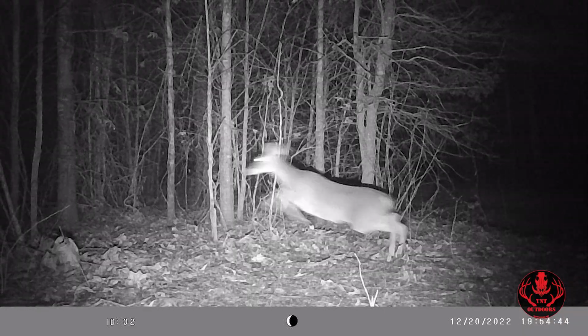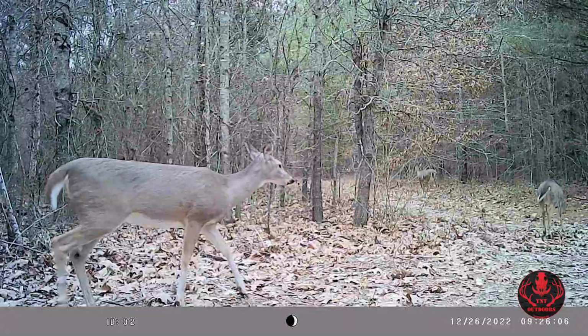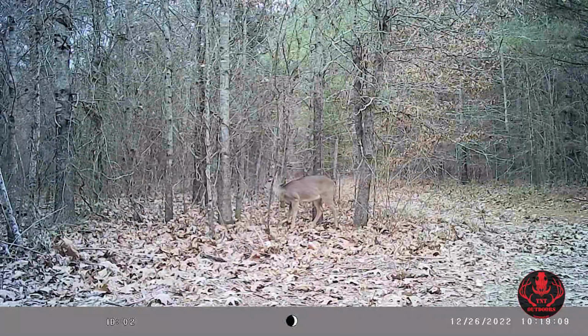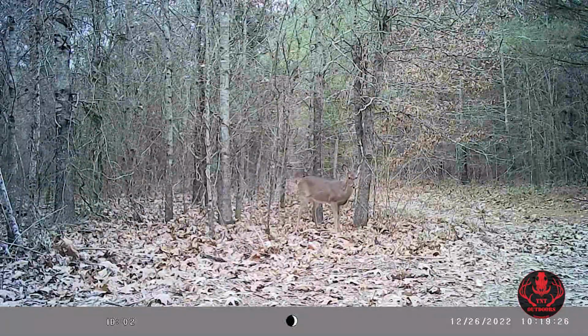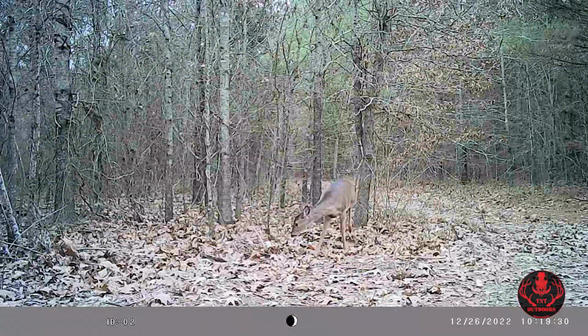And then over the next several days, we continued to have a decent number of deer passing by, but none of them seemed very interested at all in our Buck Bomb site. Well, this doe is sniffing a little bit, checking out our Buck Bomb, and it's been about a month since I sprayed it. Well, there you have it, the results for our Buck Bomb product test.